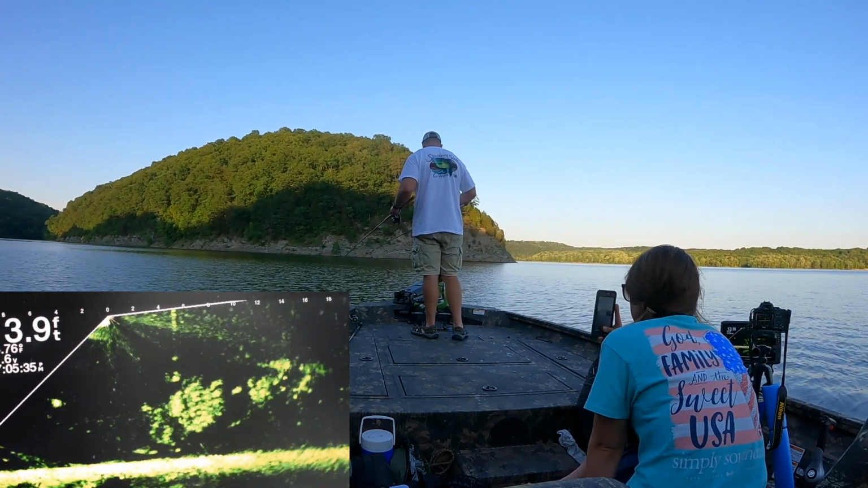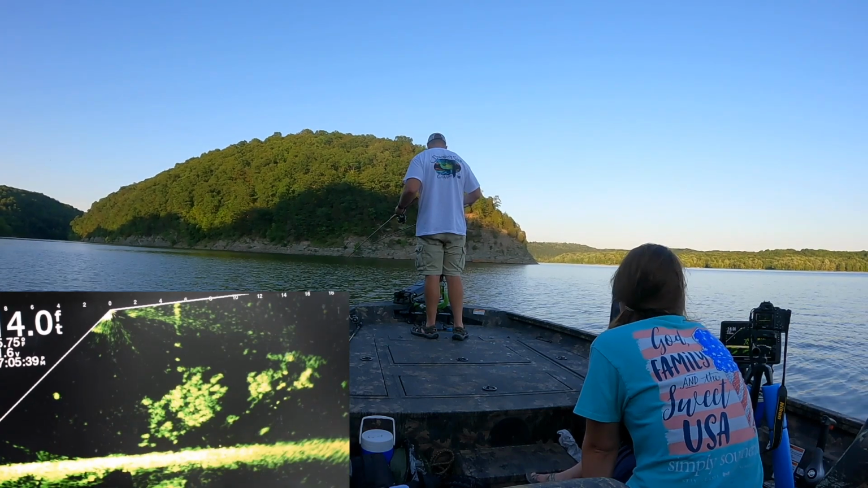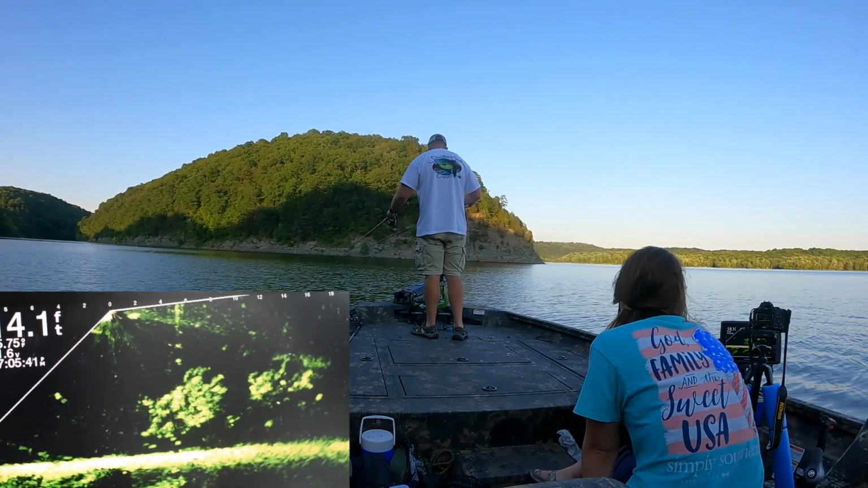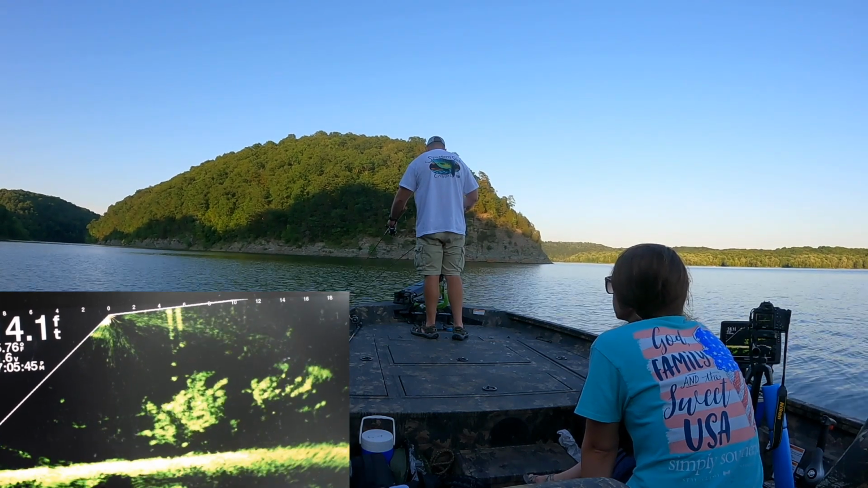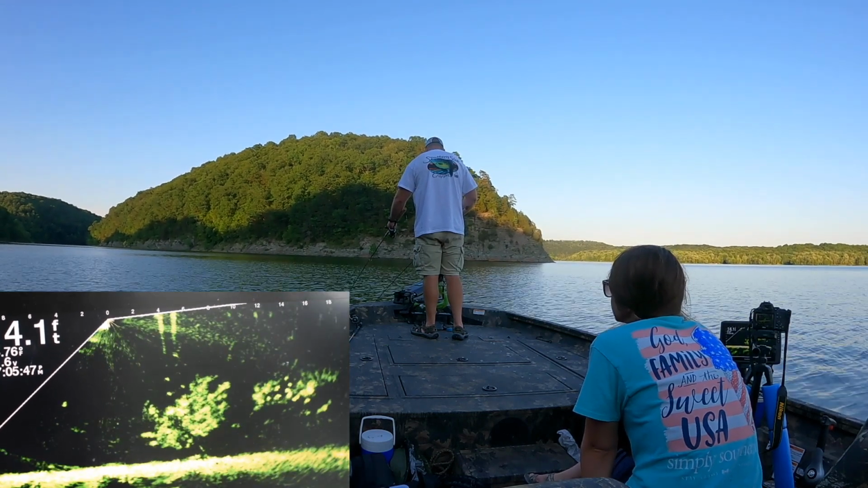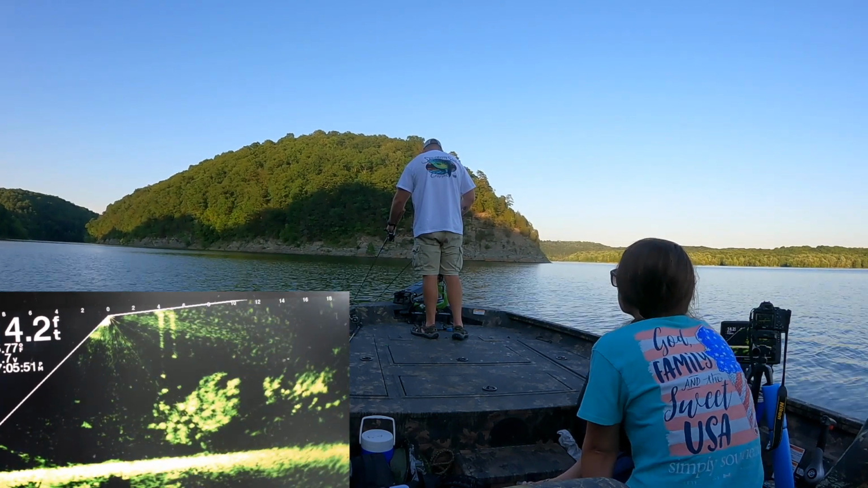But as you can see, those fish are just kind of coming up and smelling it there. Being a little funny, I've actually got 2 poles in this clip, and I'm fishing with both of them, and I'm just steering the boat with my foot.